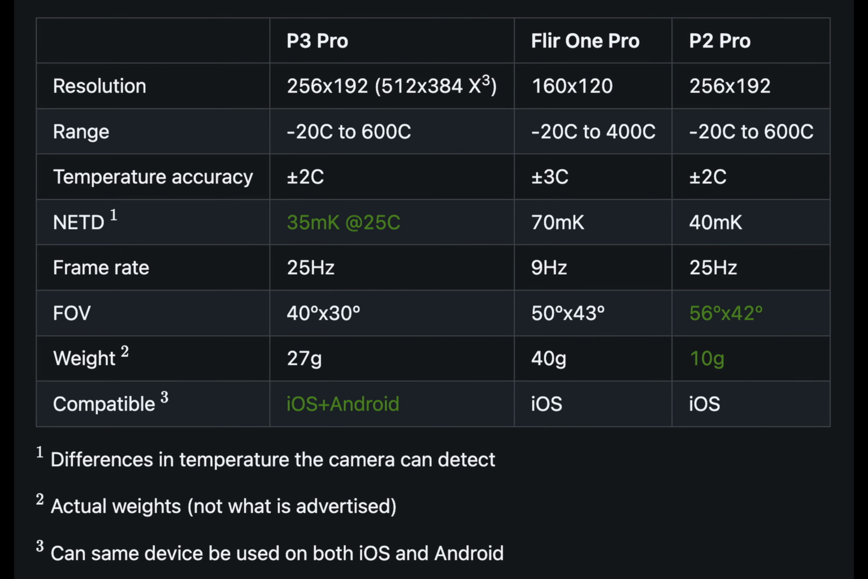On paper, the numbers make the P3 look like it showed up to actually compete. You get a 256 by 192 sensor, which the marketing department proudly upscales to 512 by 384 using something they call X3IR. It's basically sharpening for people who like big numbers. The NETD, or sensitivity, is 35 millikelvin, although it's hard to measure without a military grade autoclave.